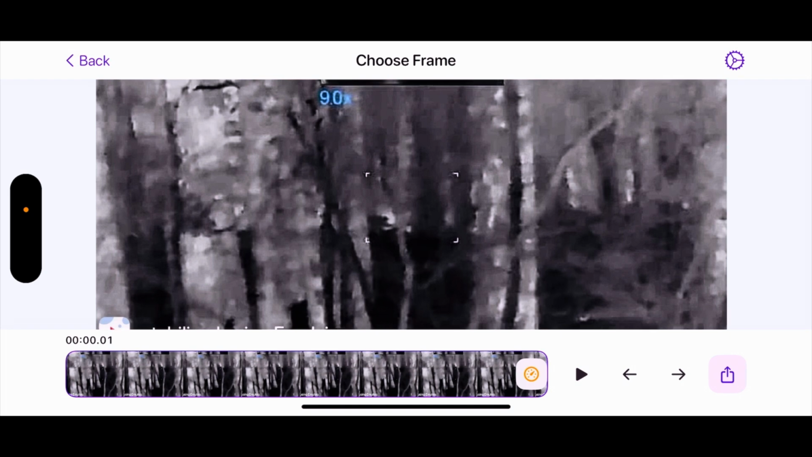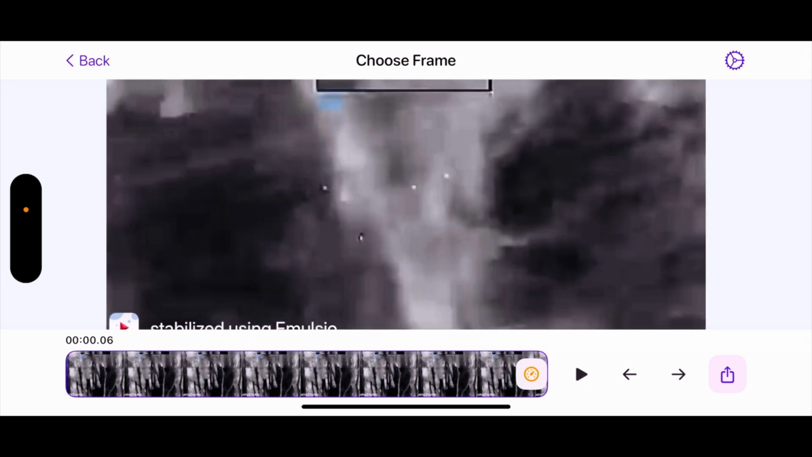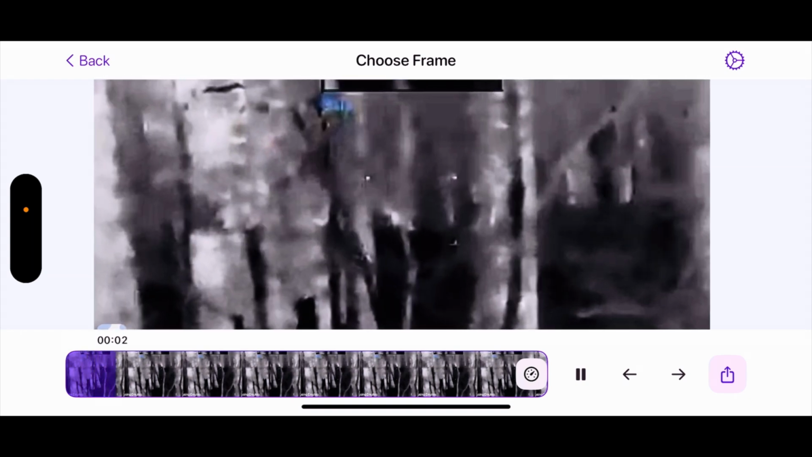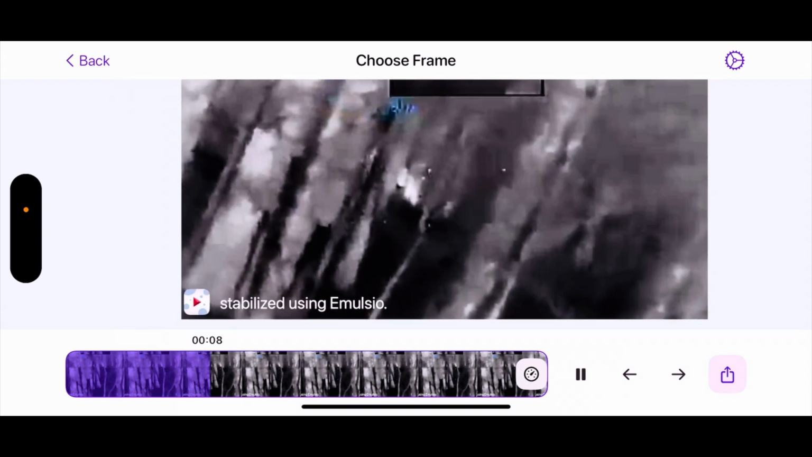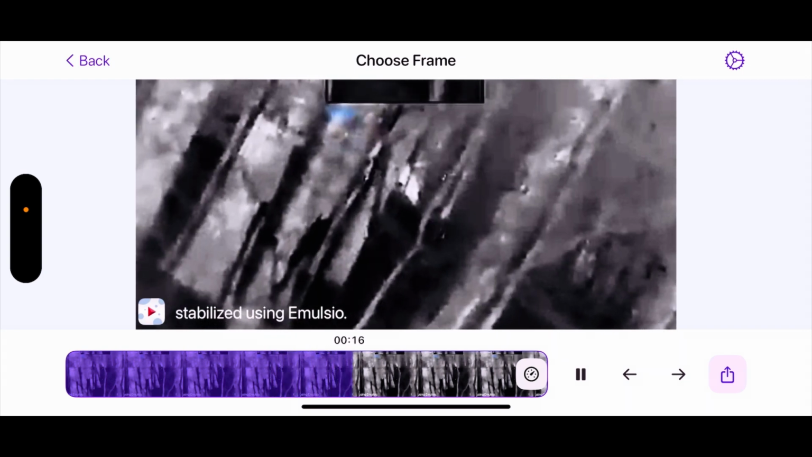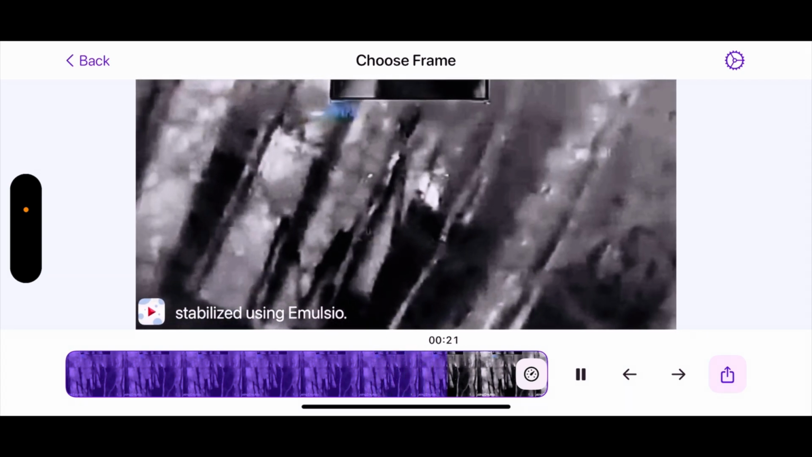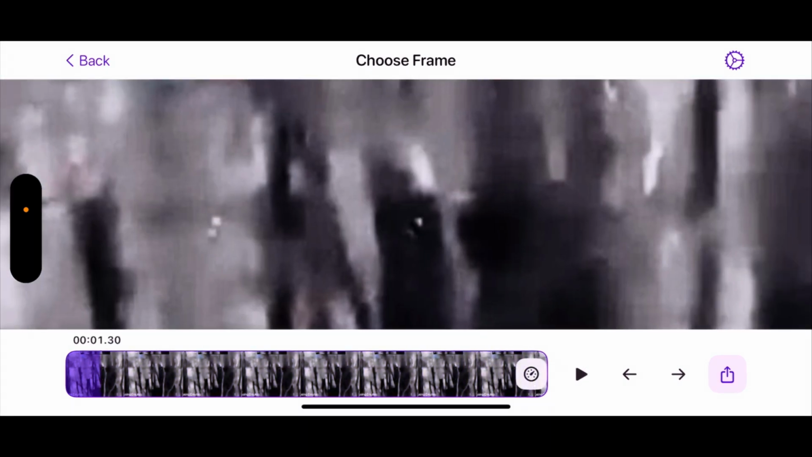So I'm going to play the original video and then we'll go frame by frame. Pay attention to how quickly this thing moves. And then it's completely still. And I have no idea what I just witnessed. I knew I saw movement. All right, we're going to go frame by frame here.